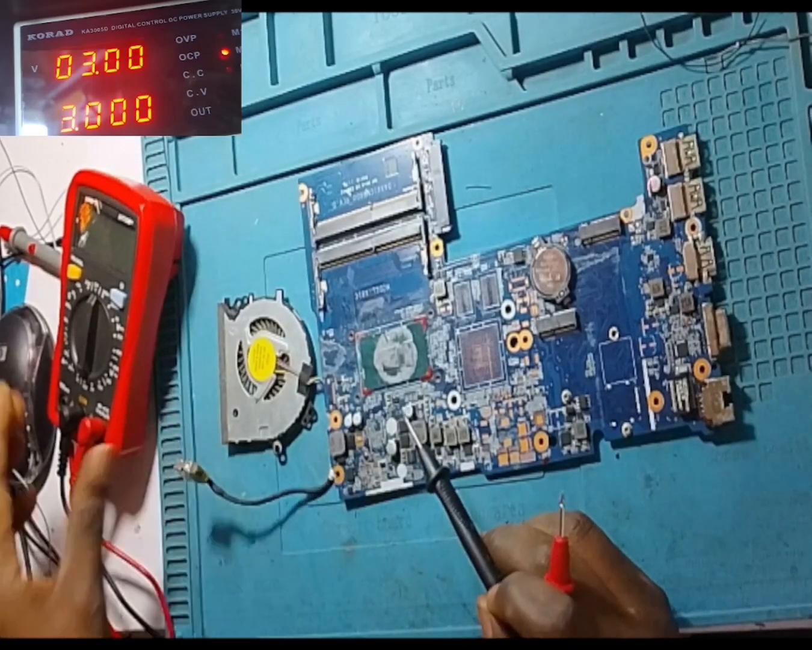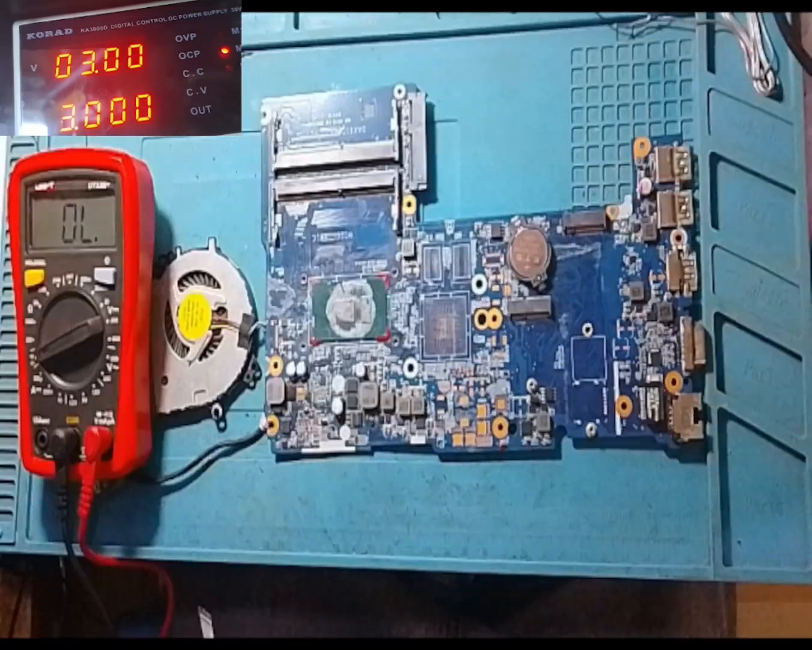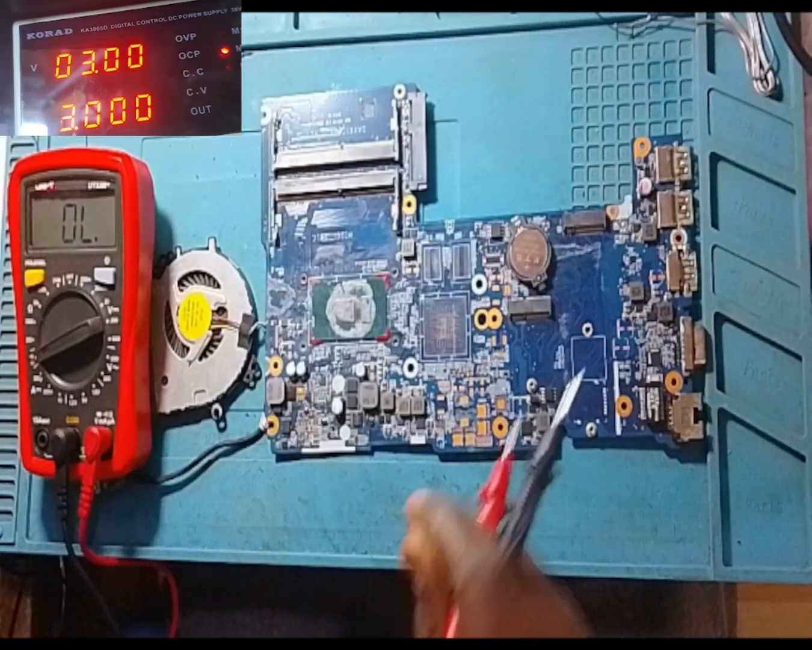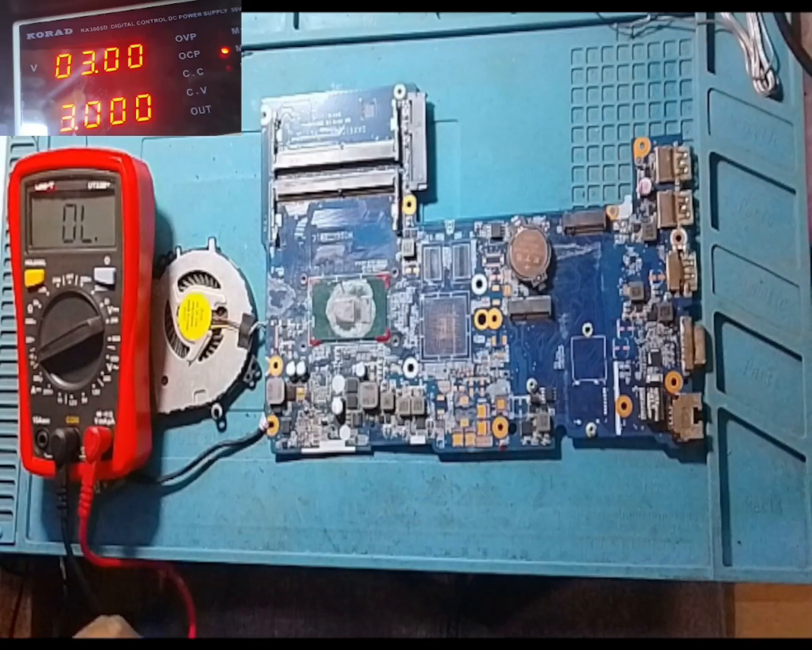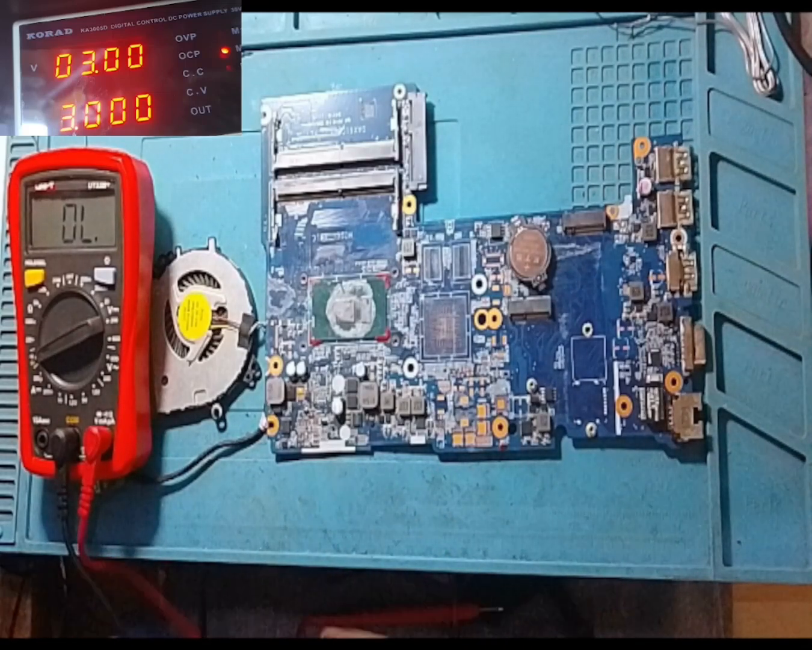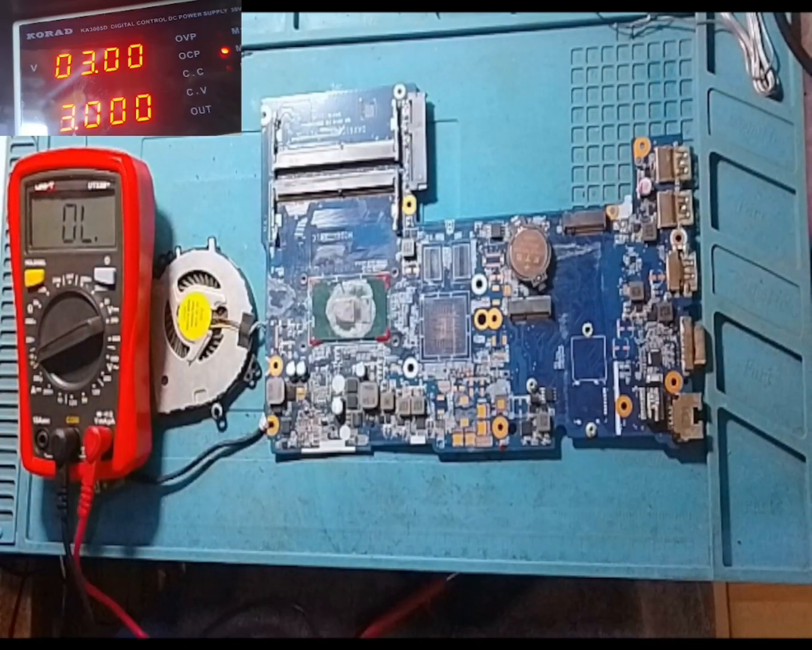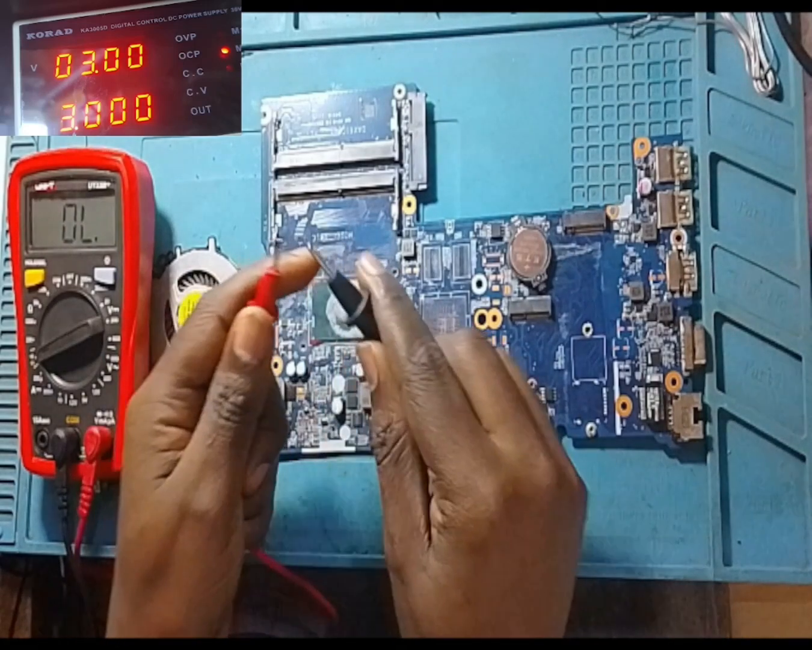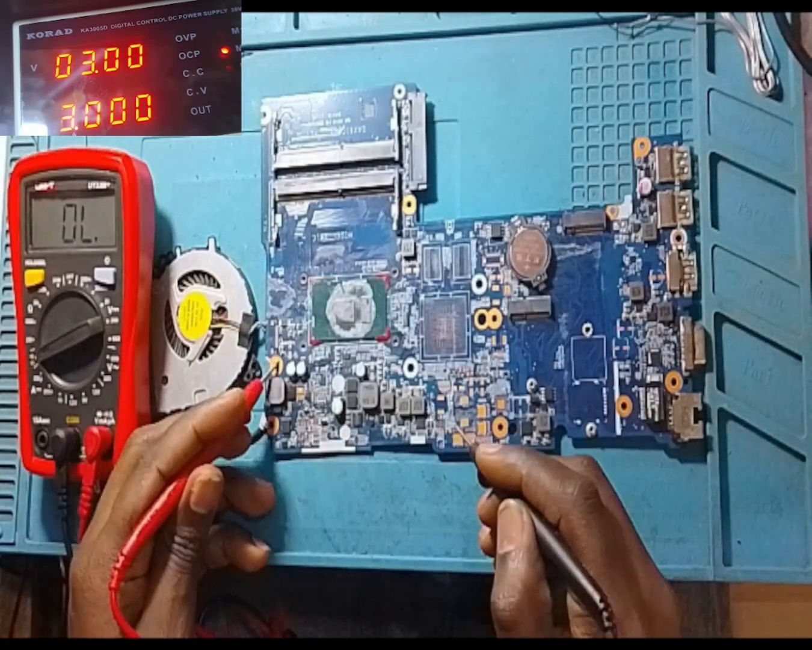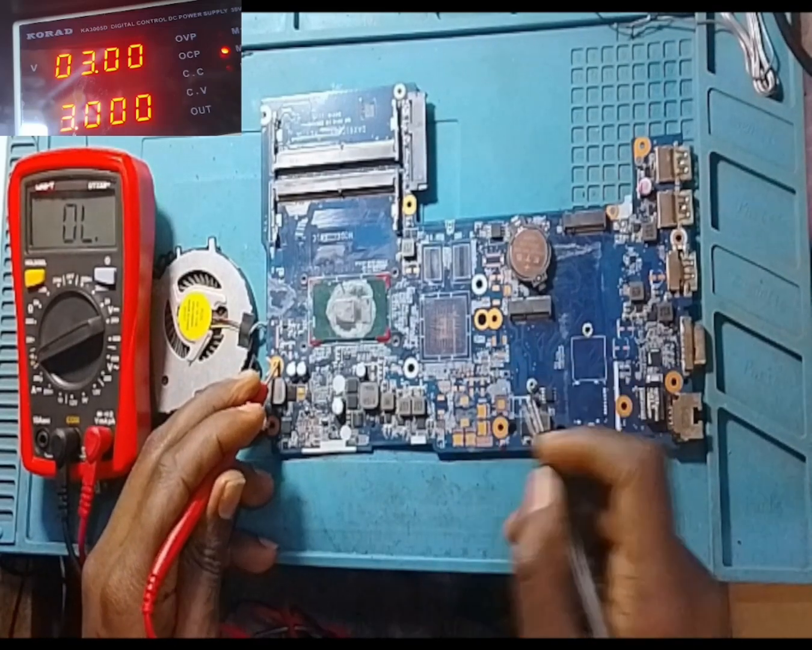So after taking some measurements, as you can see, I have a multimeter here. The easiest way to find a laptop problem is by measuring the resistance of the coil, the resistance to ground. So you have to set your multimeter in continuity mode, the beeping mode. So you can hear my multimeter. When I touch the probes, it beeps. So you see, from ground to ground, what do we get? 0.2. That is ground to ground.